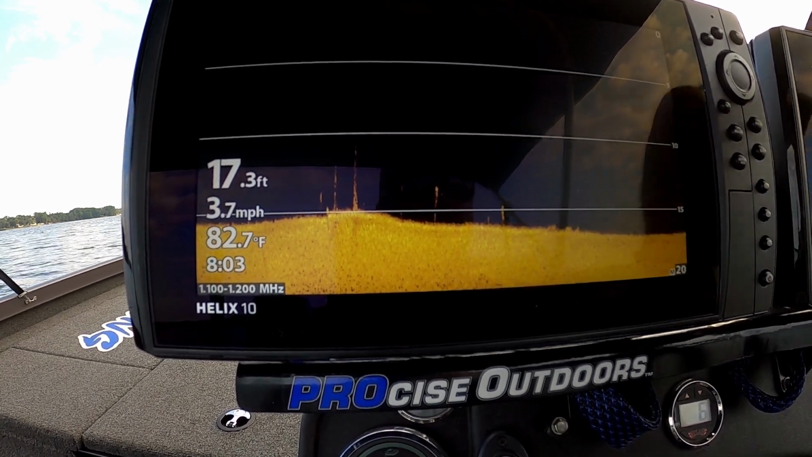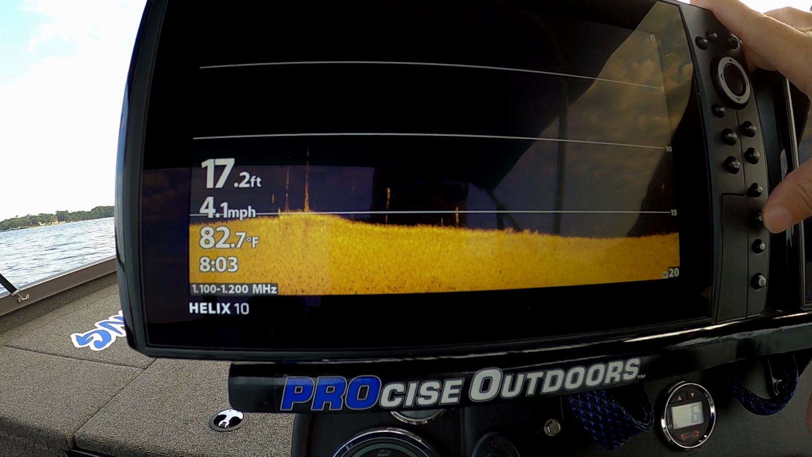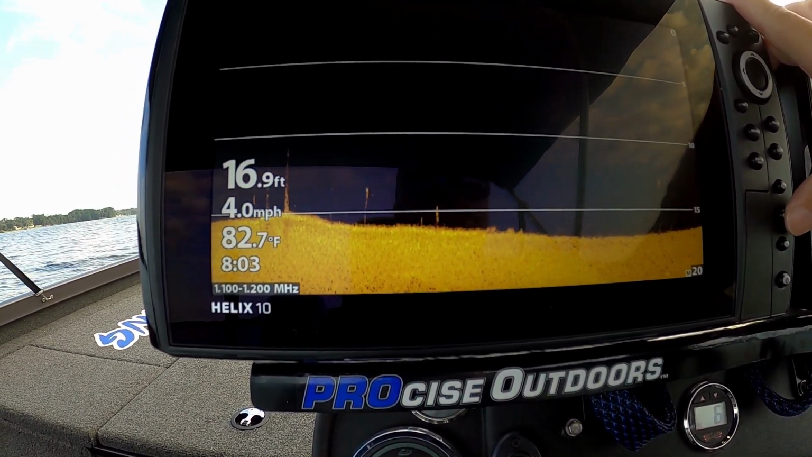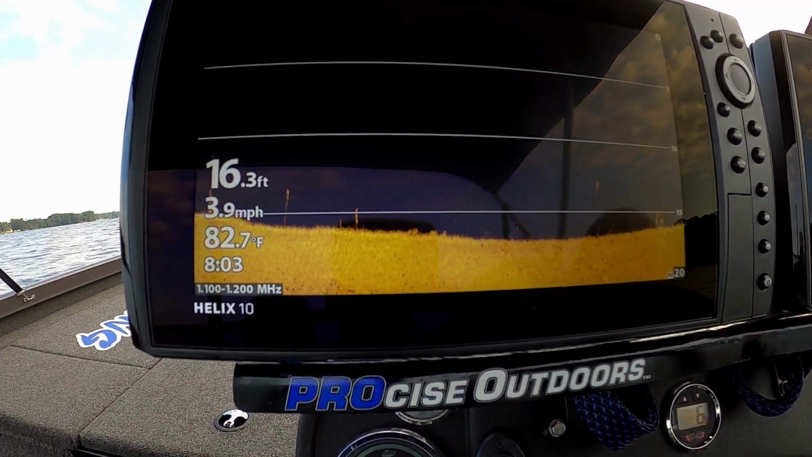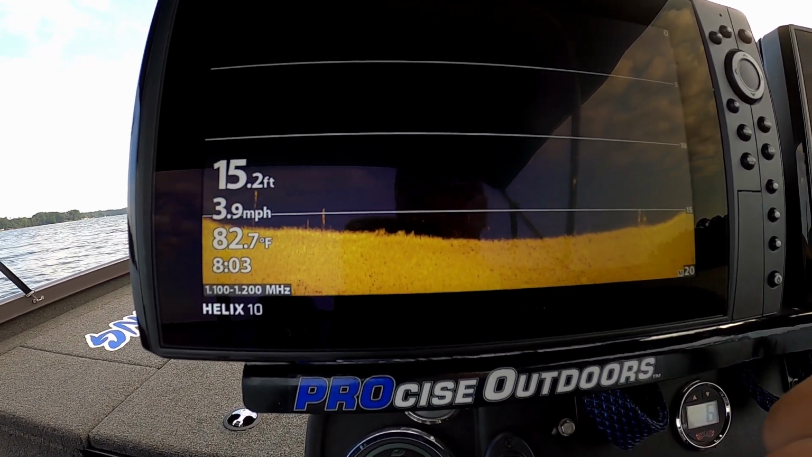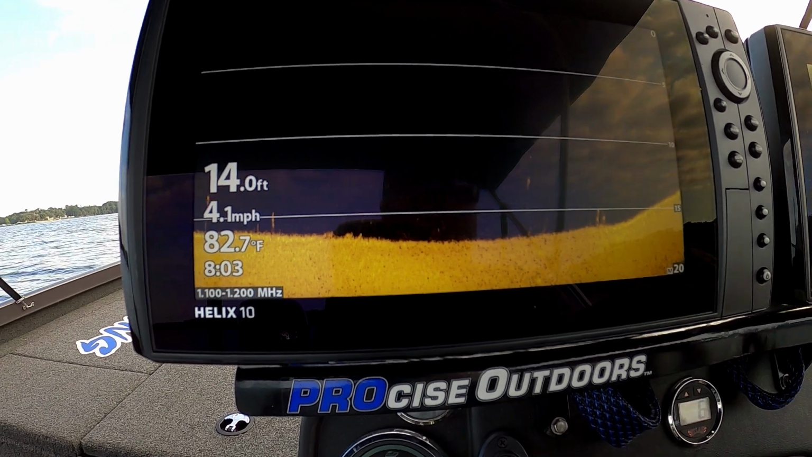All right, so that's it for our down scan. So I'm going to set my middle preset. Actually, I'm not going to put a preset on this down scan. Sorry guys, I keep bumping the camera. All right, I'm going to turn around and go back the other way.